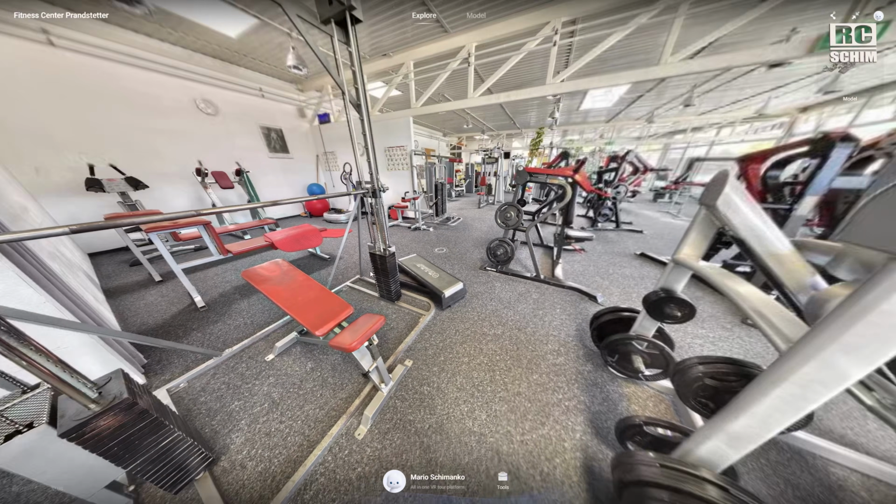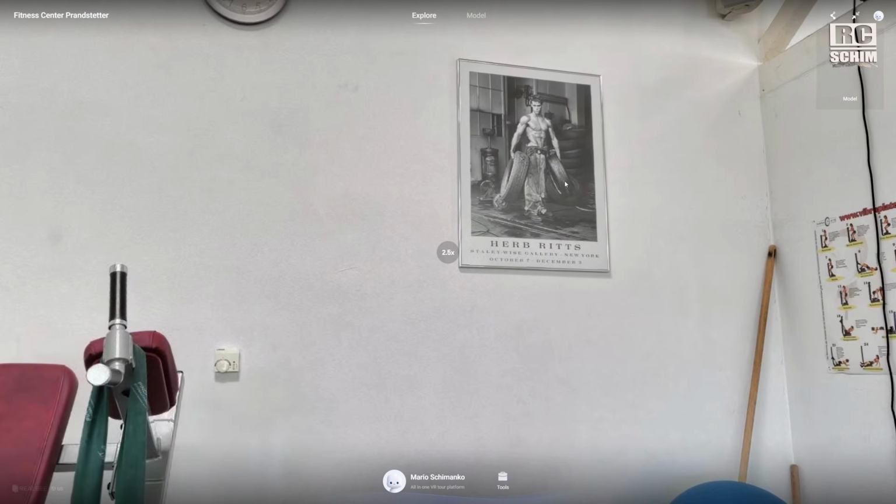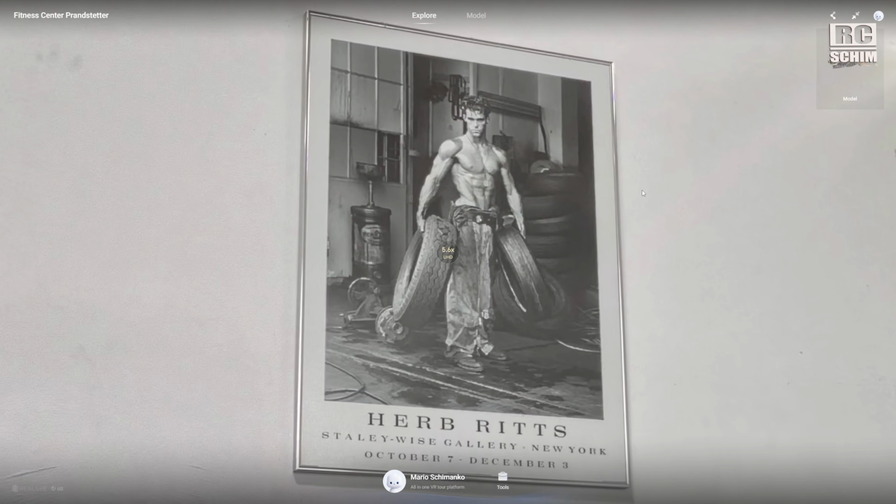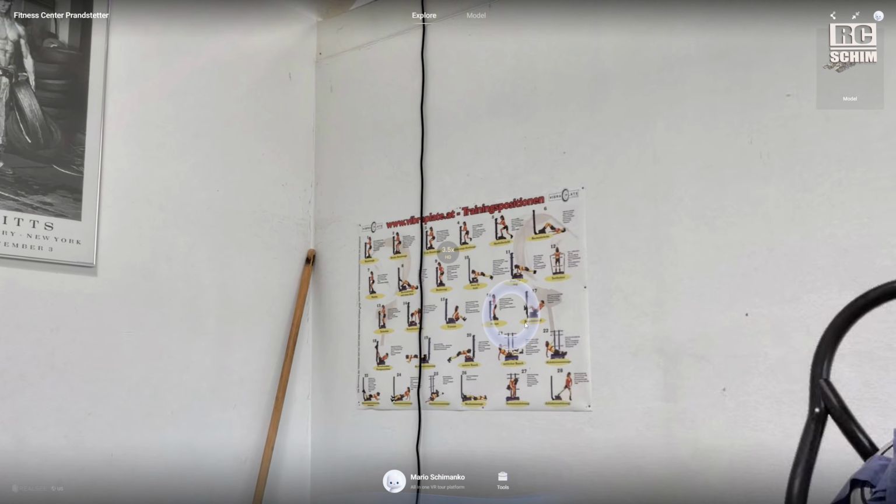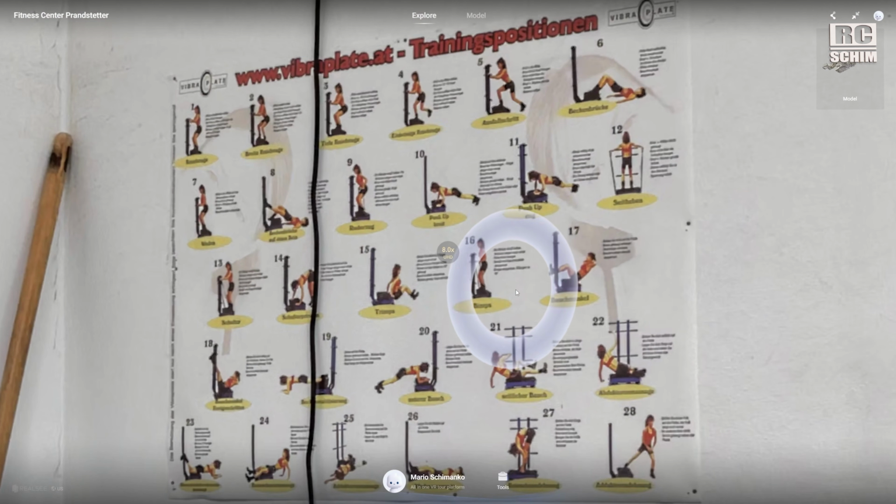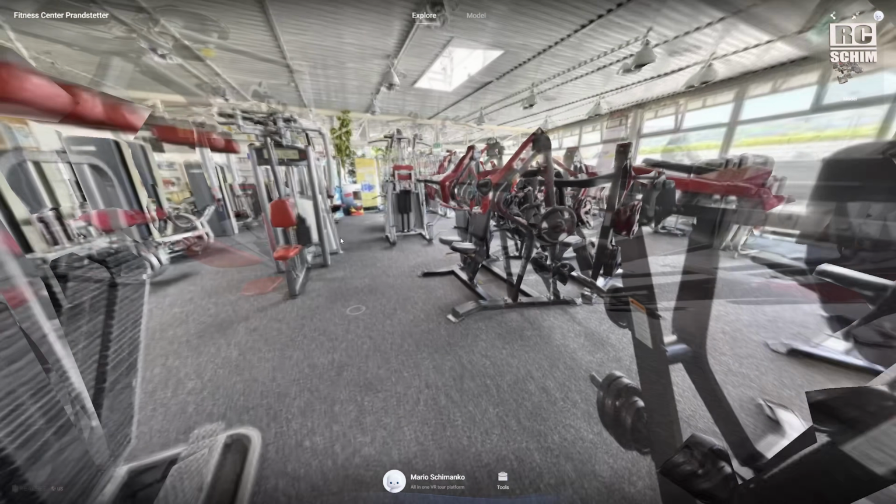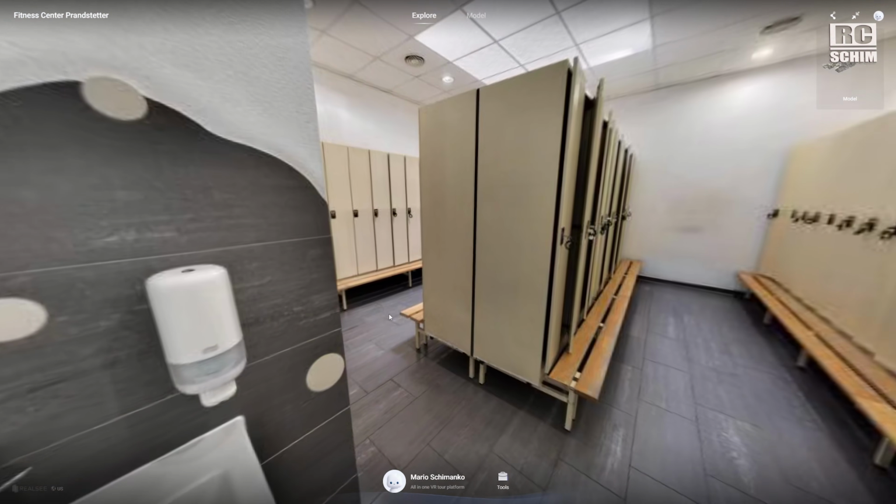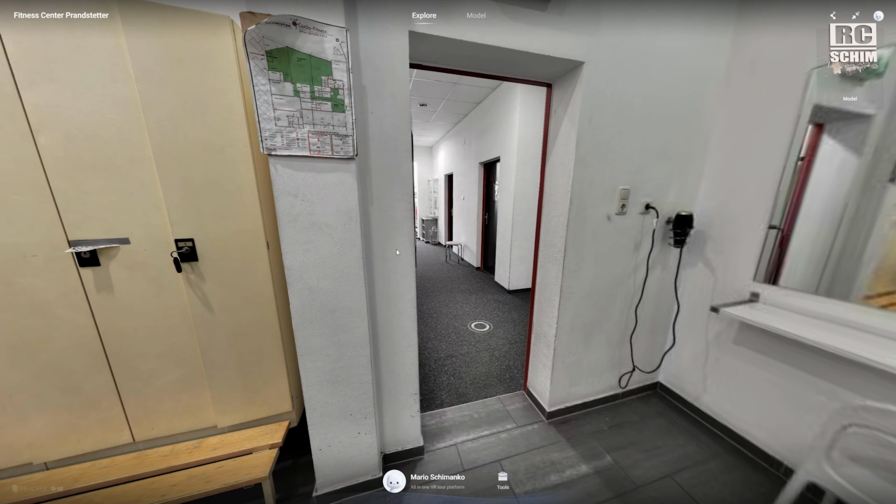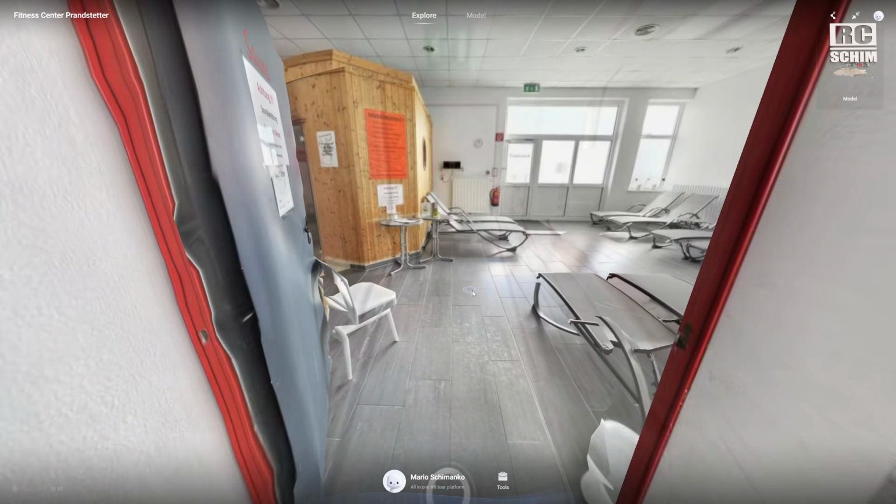Of course, this is the best time to make such a 360 panorama. Zoom in on details like this painting on the wall or this photograph. Or these training positions. Go to these darker areas. Changing room. Or to the sauna region.